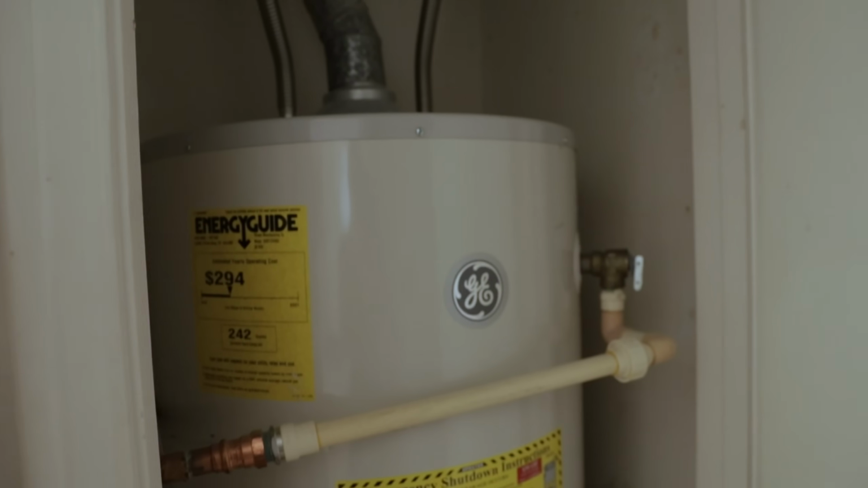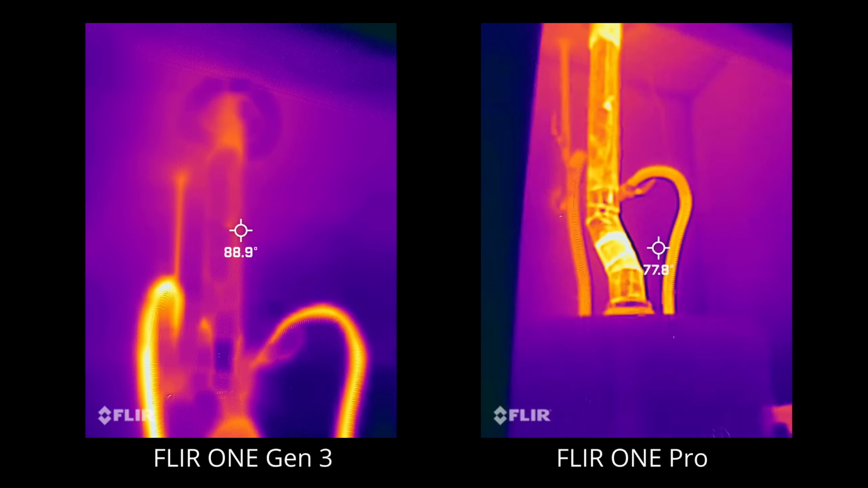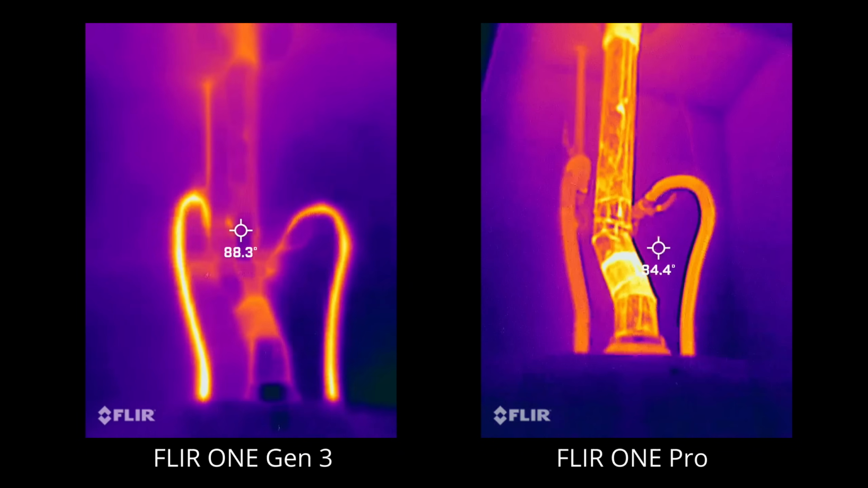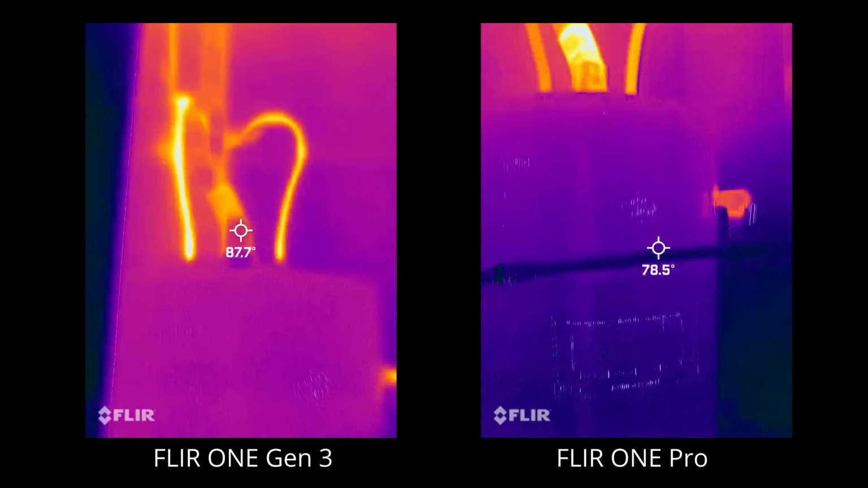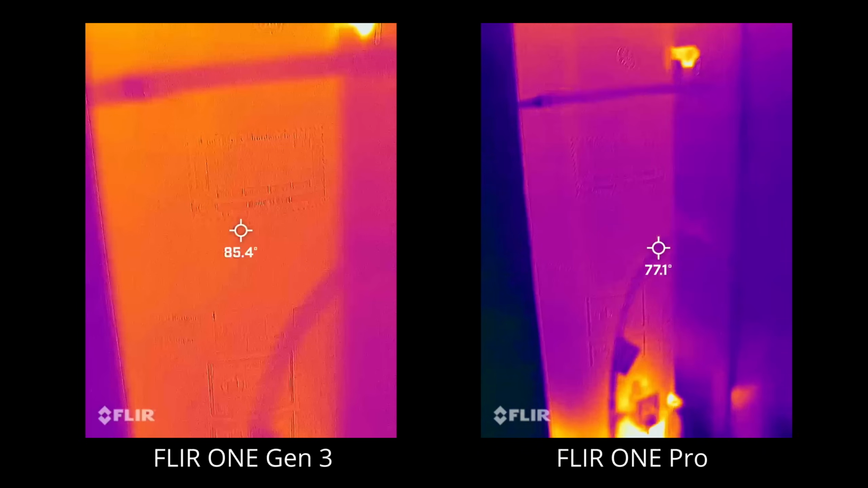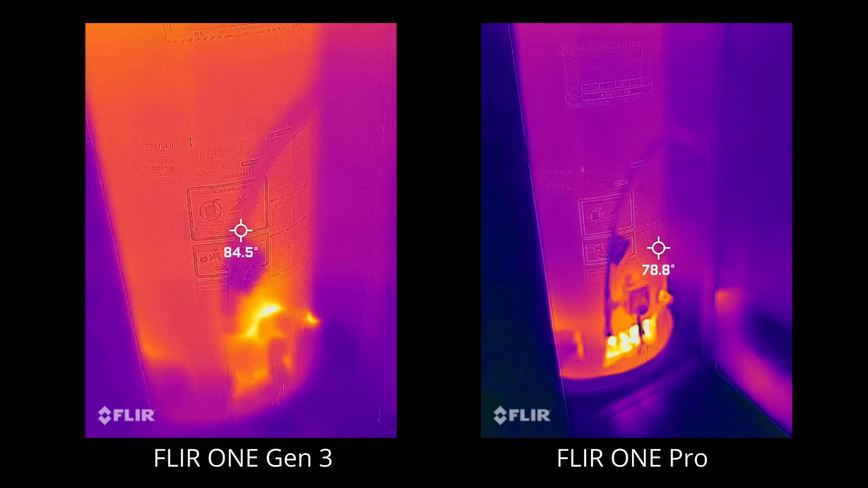Let's first take a look at this GE natural gas water heater inside my home. The exhaust vent through the ceiling glows bright yellow since it is hotter than the surrounding walls, which are a bluish purple. The pipes carrying hot water and the combustion chamber at the bottom of the water heater also glow bright yellow. These gadgets are pretty incredible, but we don't want to just look at pretty pictures. We want to figure out how they work, right?